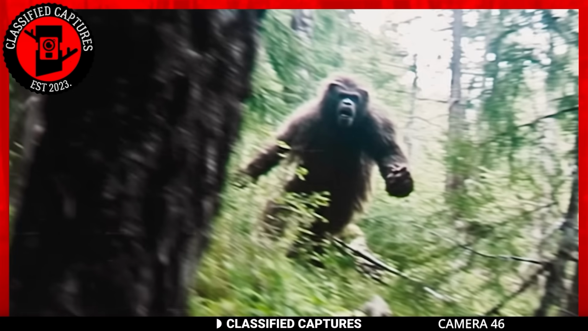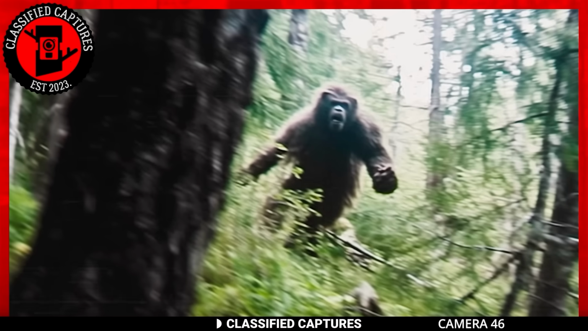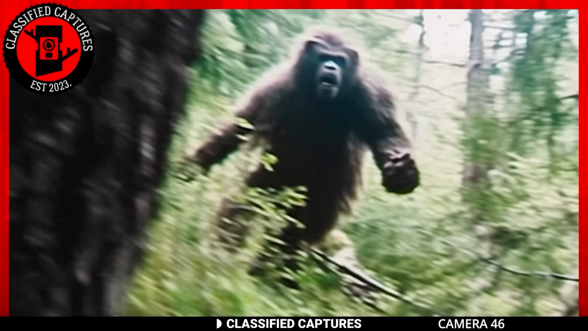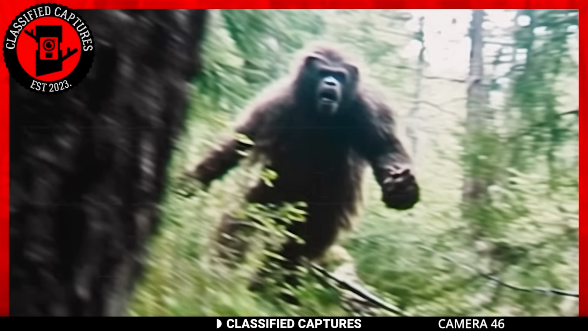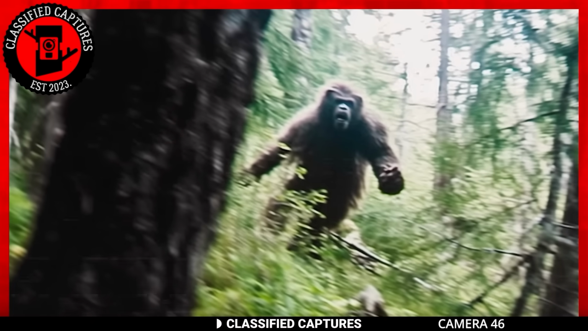However, it's also plausible that this could be a person donning an incredibly realistic Bigfoot costume. If that's the case, it would undoubtedly rank amongst the most convincing in existence. While we don't believe it's a fabrication, even if it were, it wouldn't undermine the multitude of evidence suggesting the existence of Bigfoot and the existence of countless other extraordinary creatures in the unexplored depths of the woods.